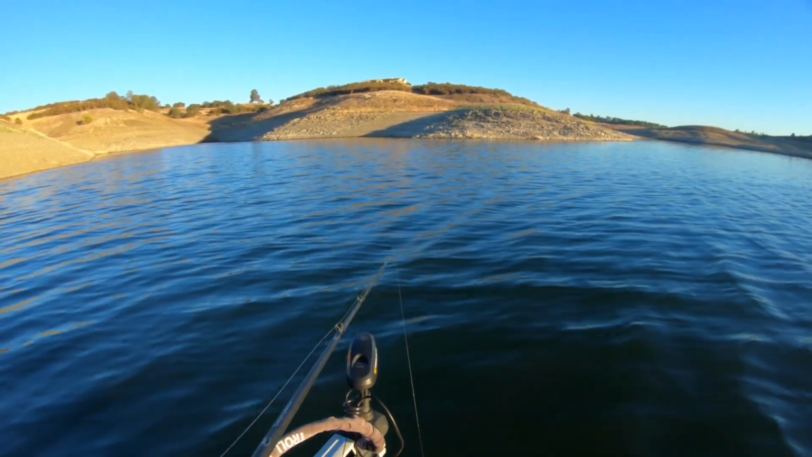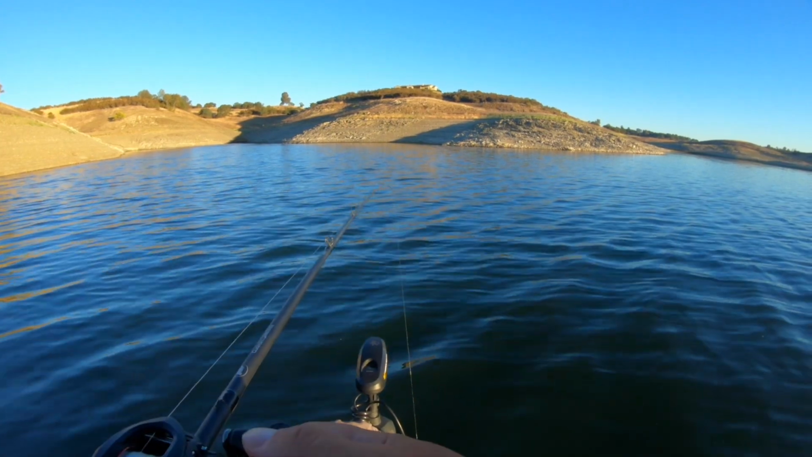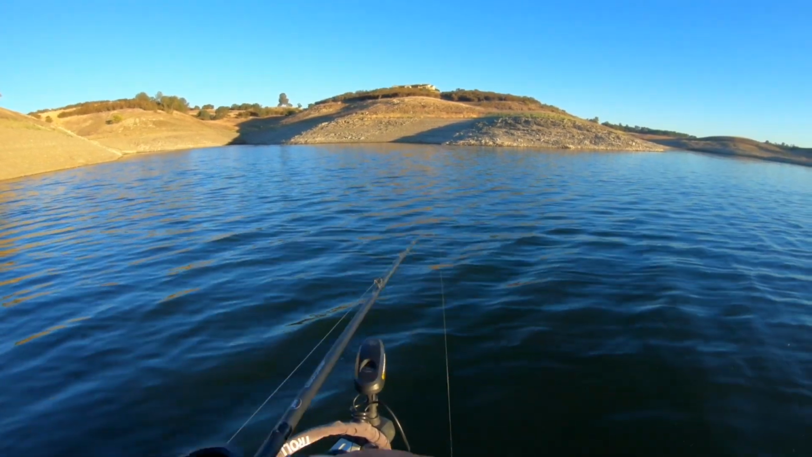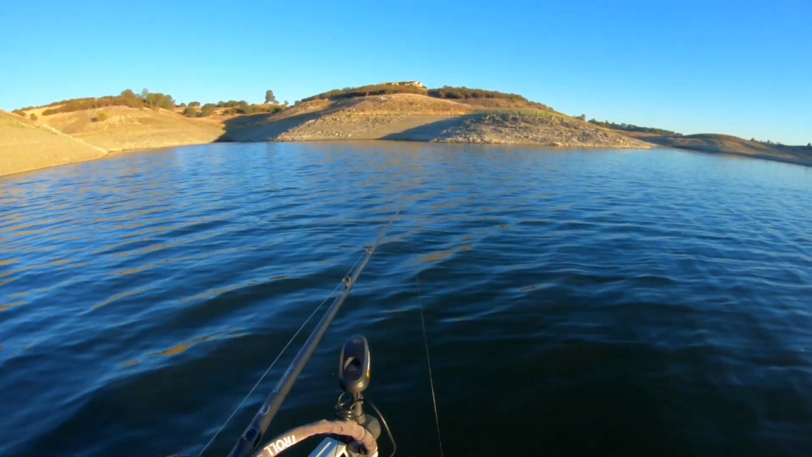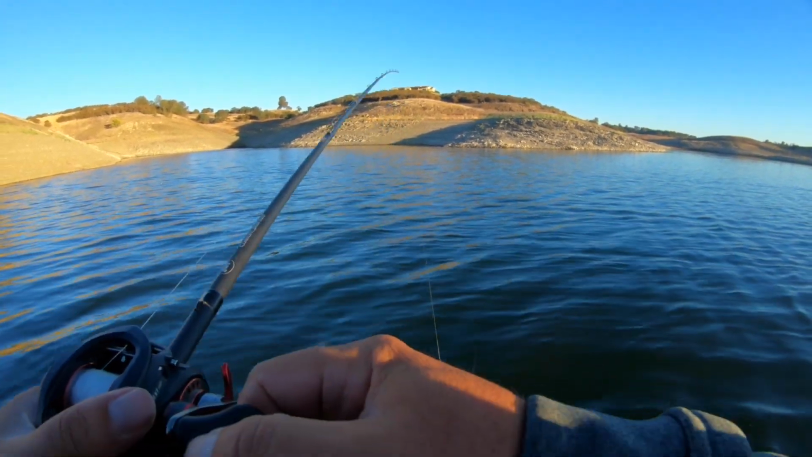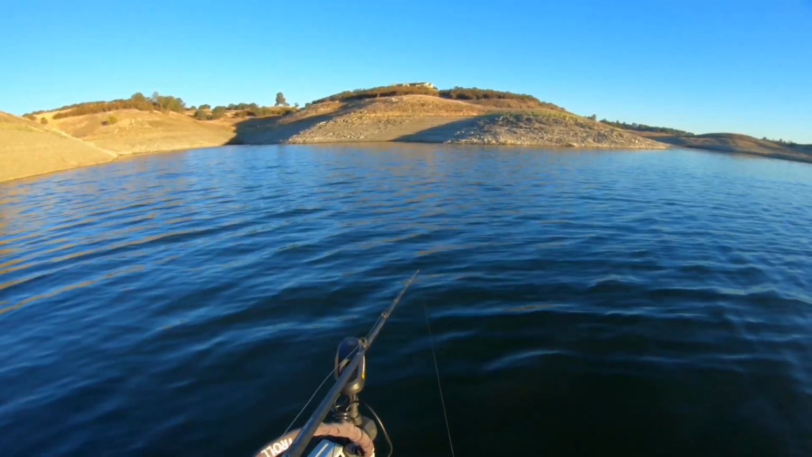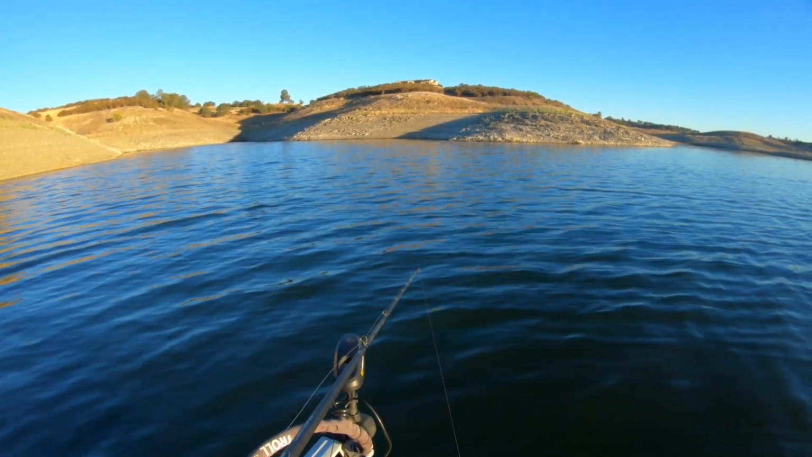It's funny, you could see them react to it. They go crazy, and then when you drop it down on this thing, they get scared. Like they spook. It's like you lift it up and they chase it, and then they get scared. It's weird.